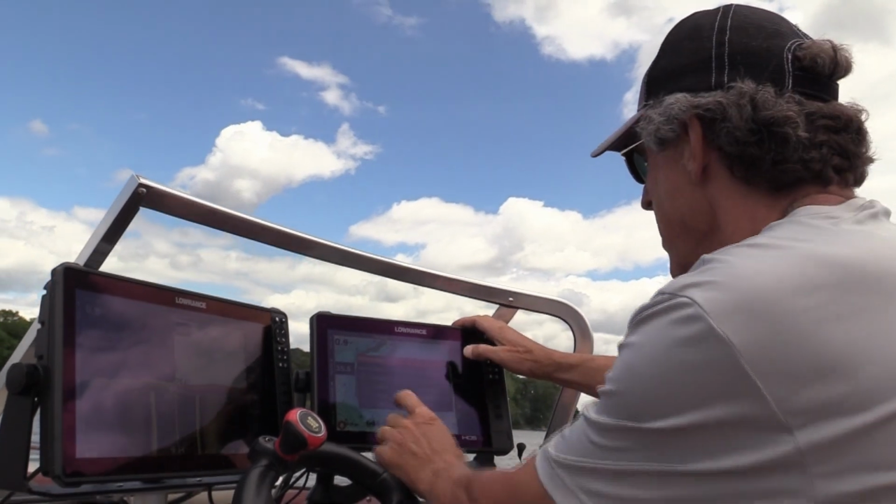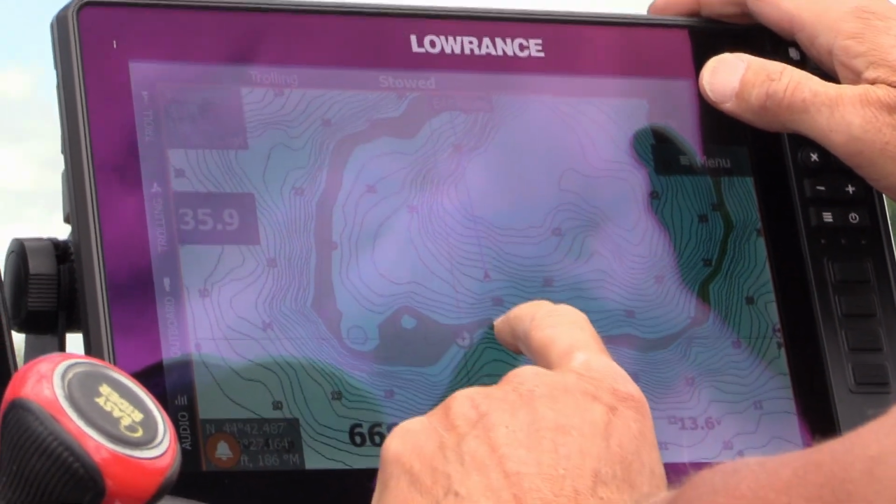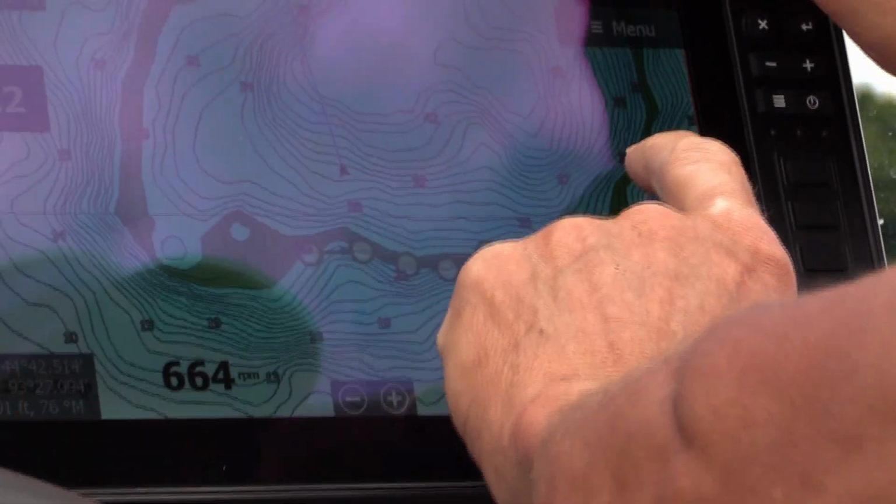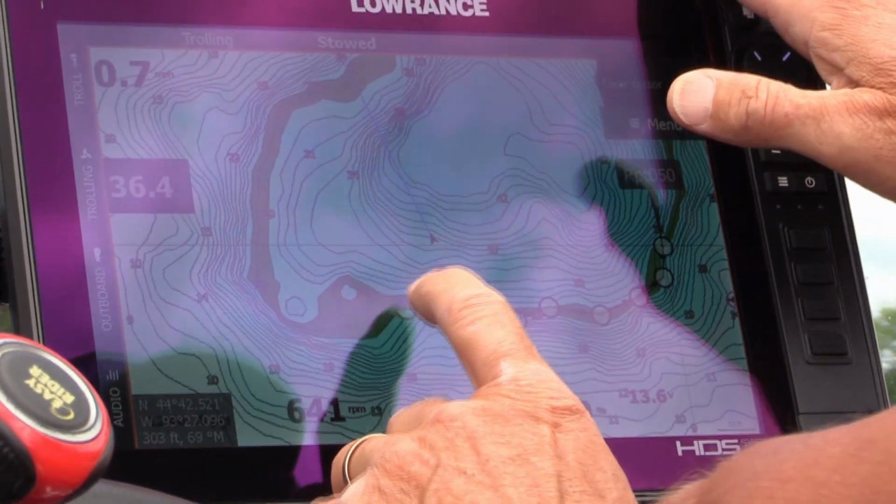I'm going to go into find, I want a route. I'm going to go to new, create on chart, and I'm going to put my little route right across here, and then I'm going to save it. I can name that route if I want to, and then I can come back here